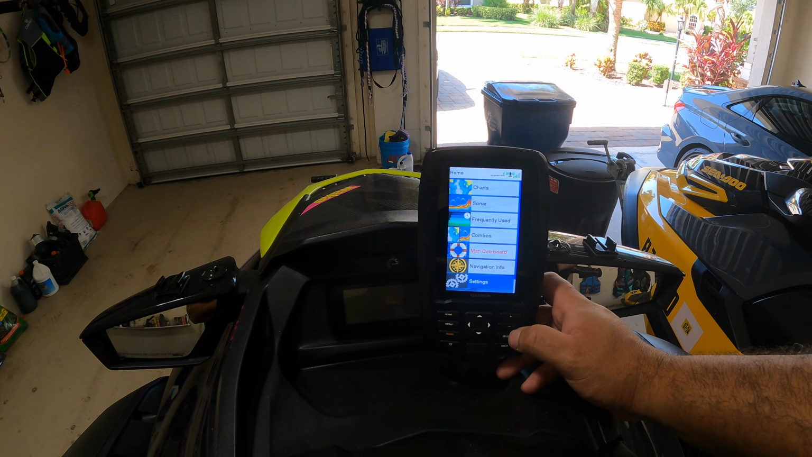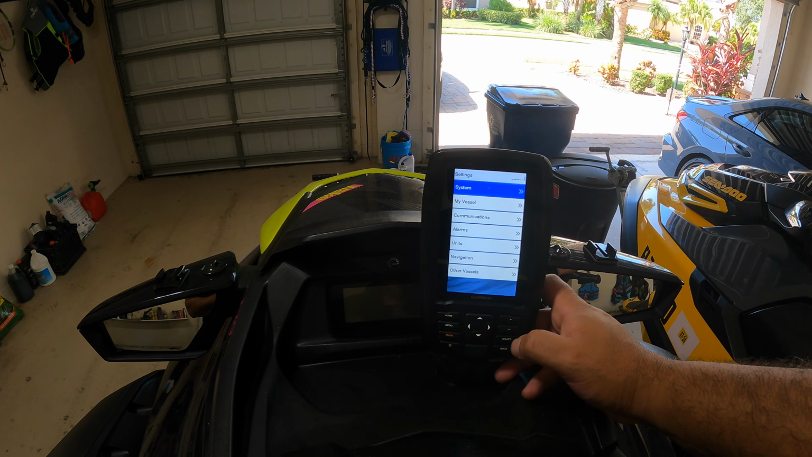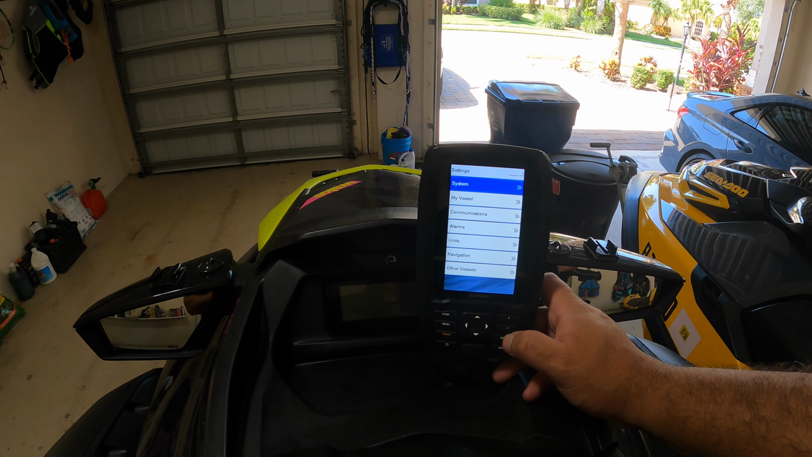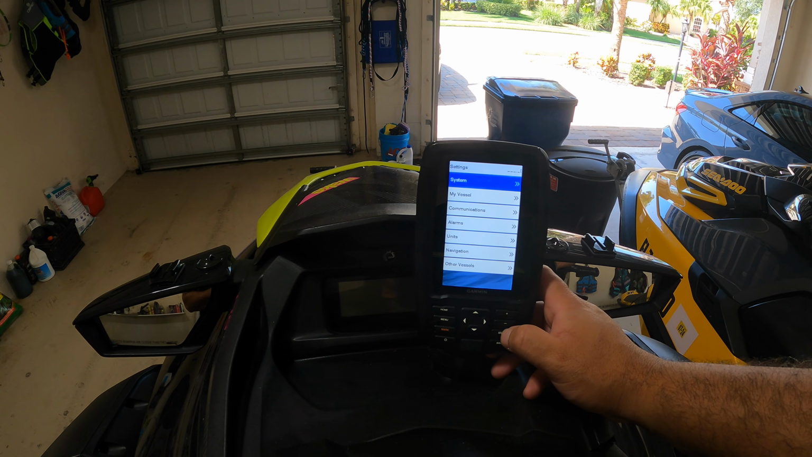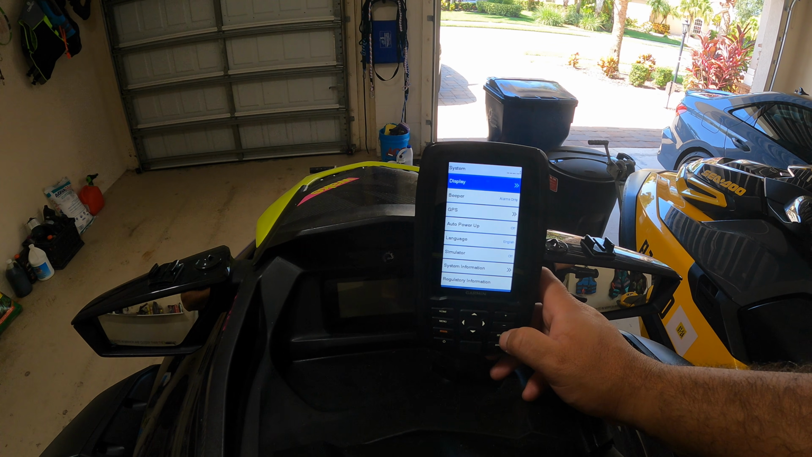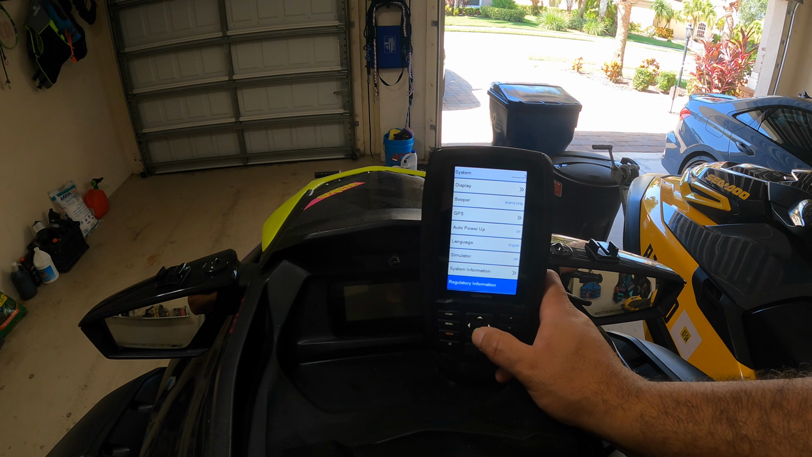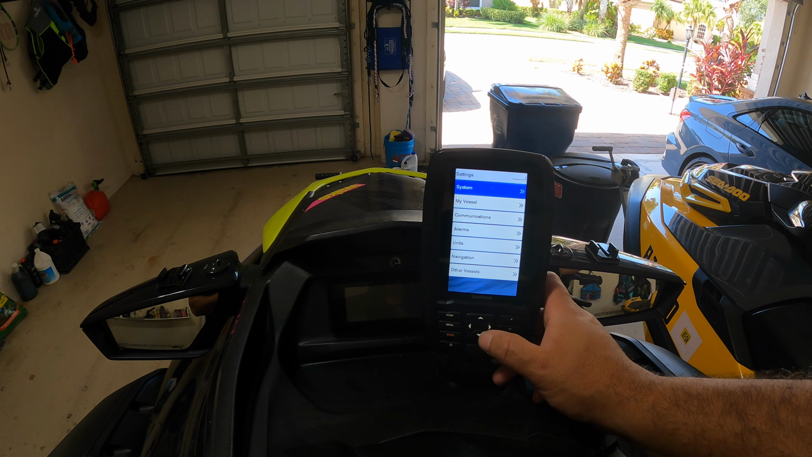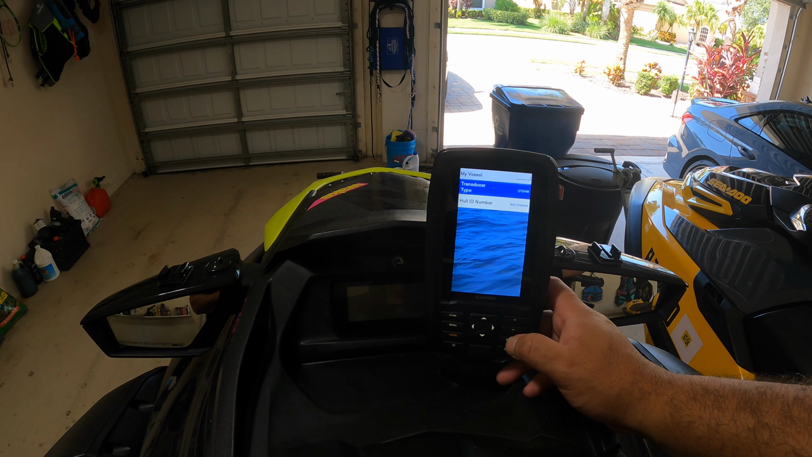The other thing that I wanted to point out is settings. So what you want to do is under settings, if you do choose to buy a transducer that is through-hull, so not the standard transducer that comes with this unit, you do have to go into the settings. And again, I haven't done this in a while, so bear with me. But you do have to go into the settings and set the right transducer.